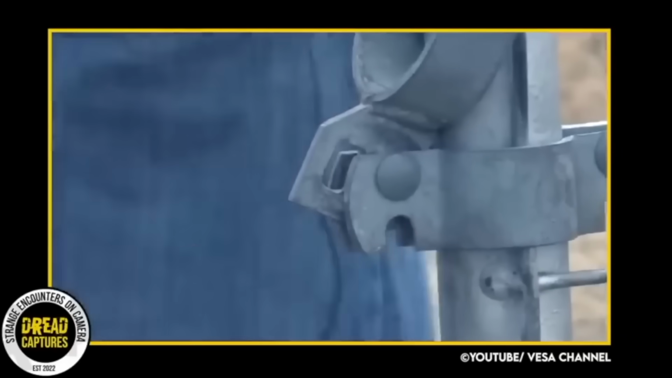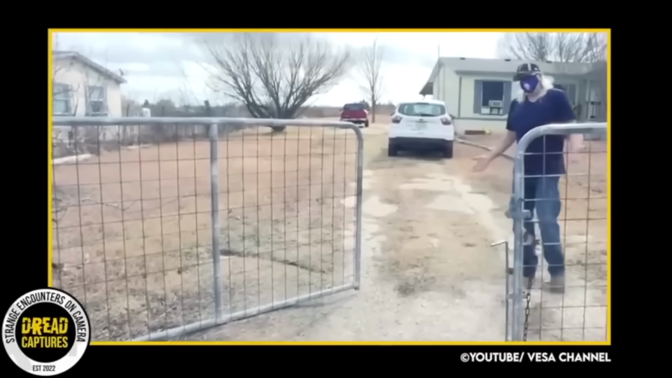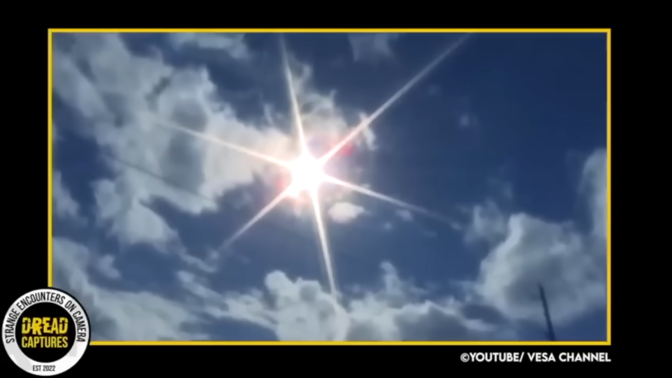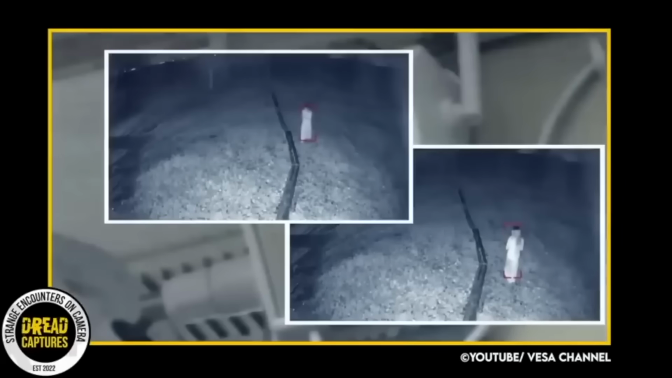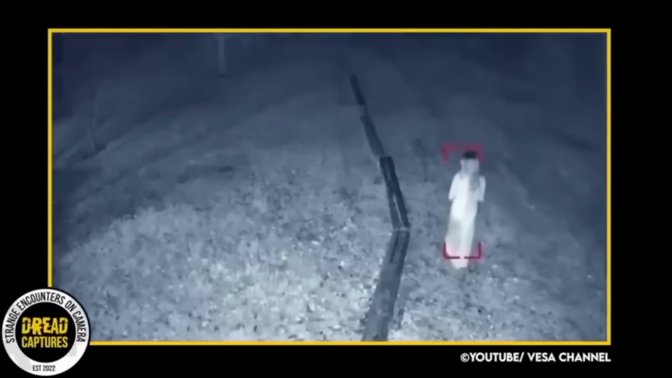However, one morning he says an unexpected overnight visitor left it open. He awoke the next morning to see notifications on his phone that there was movement behind his house around 2 a.m. As he checks his camera, he was pretty startled. What he saw was a young girl coming onto his property in a nightgown. He had no idea what she could have been doing there.